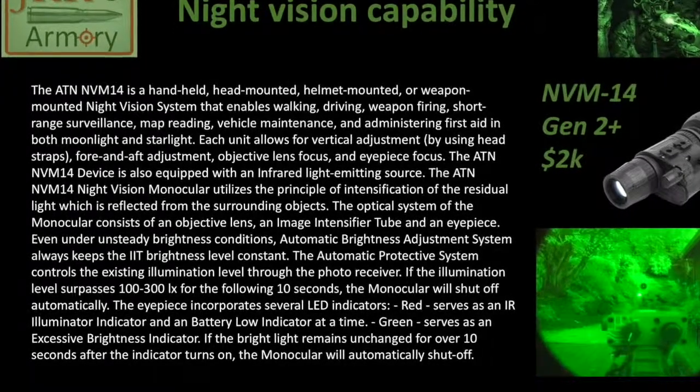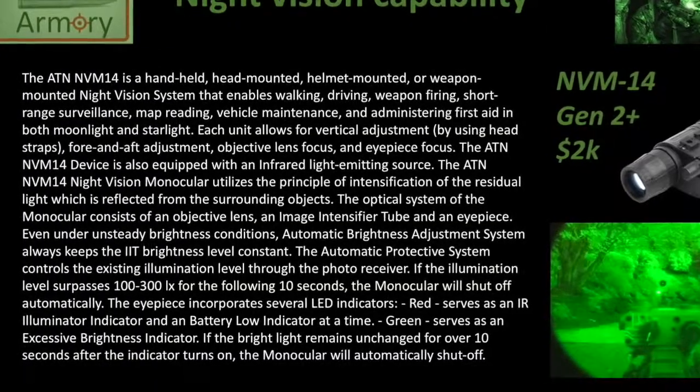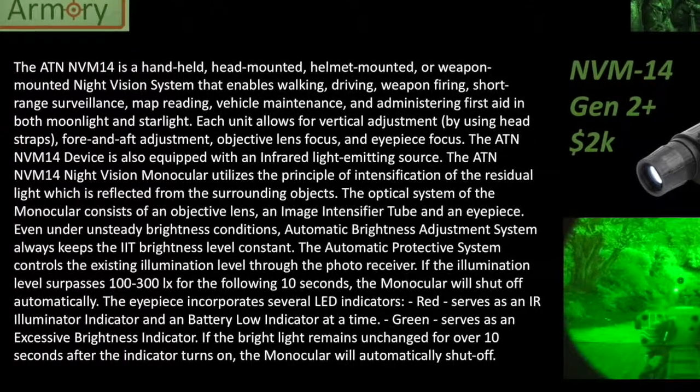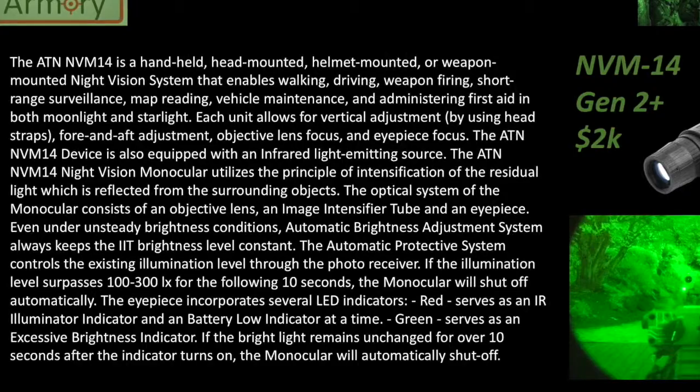Okay, Gen 3 is better. It has some other features that this one may not have. But I'm just saying a Gen 2 or Gen 2 Plus tube is doing plenty for you, so don't necessarily feel the need to spend all the money for a Gen 3.